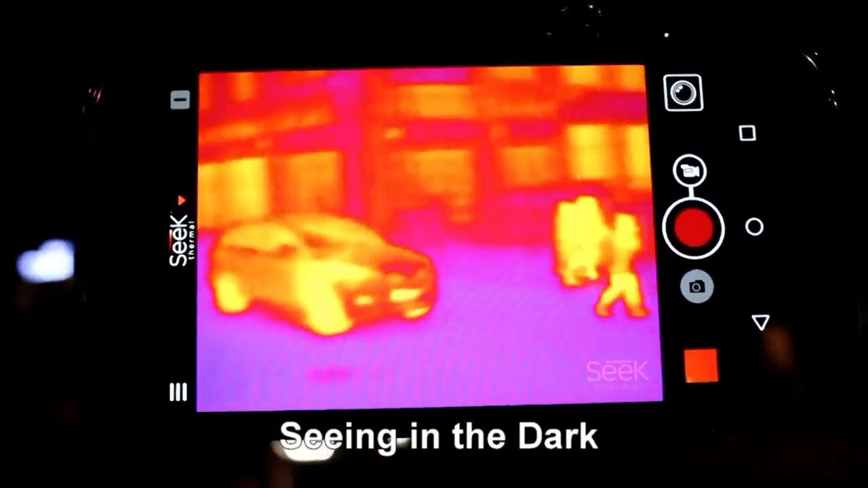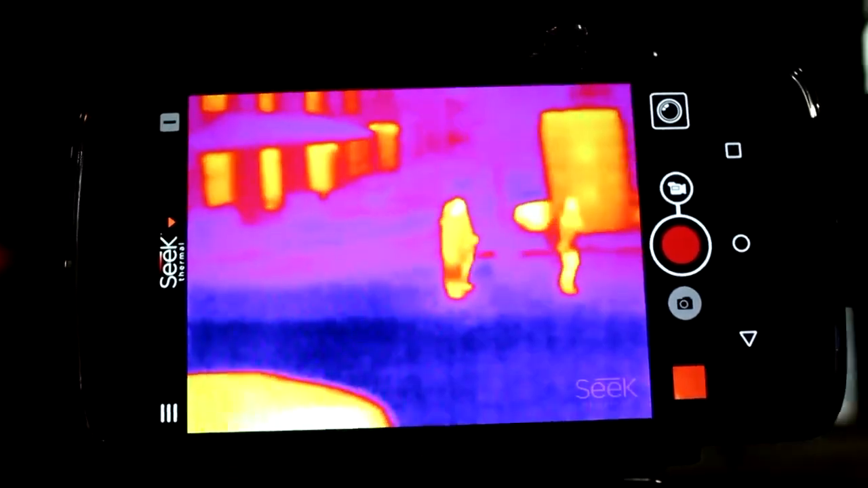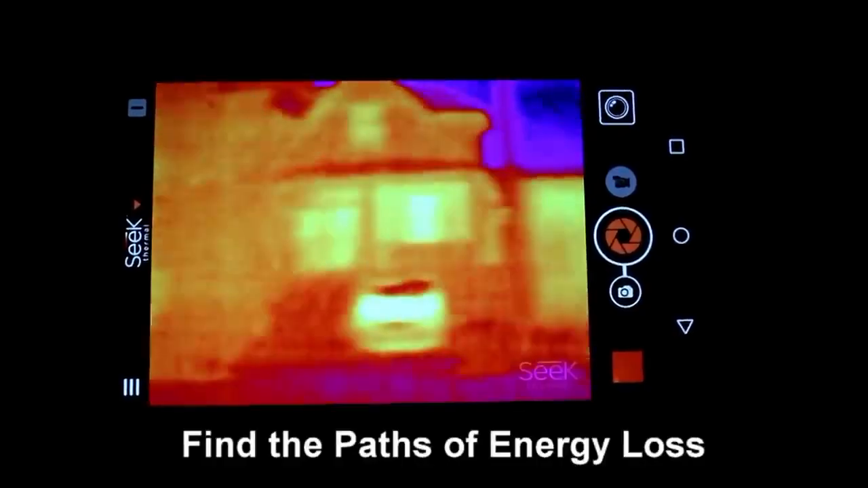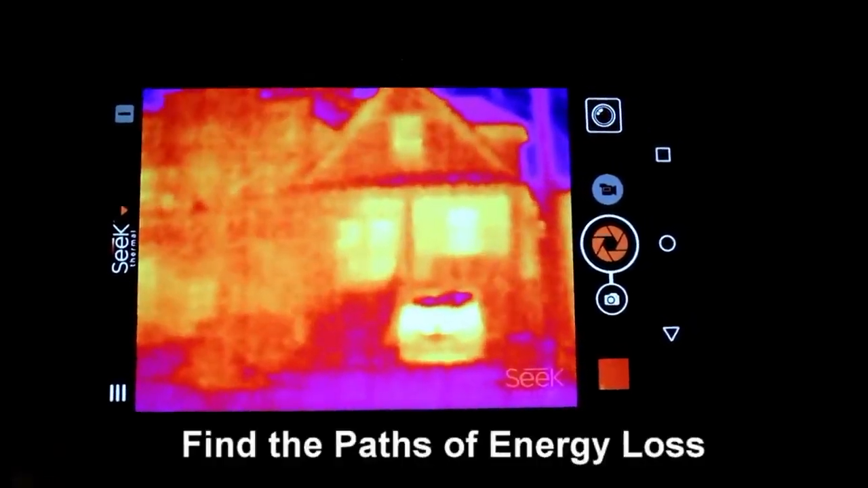The SICK thermal camera can measure anywhere between -40 to 330 degrees Celsius. You can use the camera to look at some rich guy's house and find the leakage path of energy. It's usually the windows or the chimney.